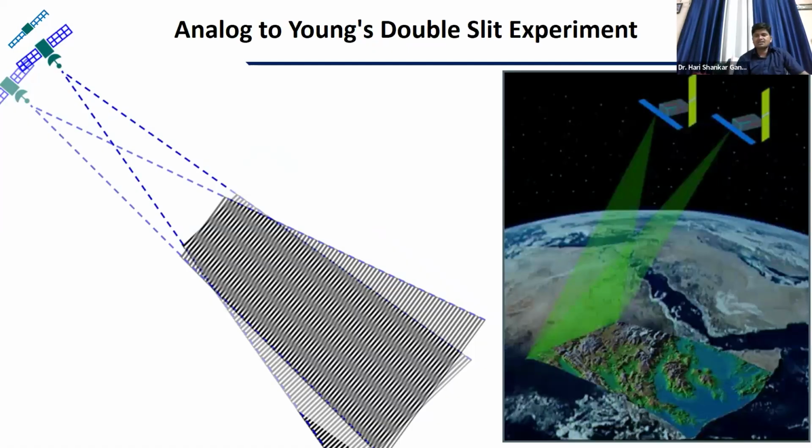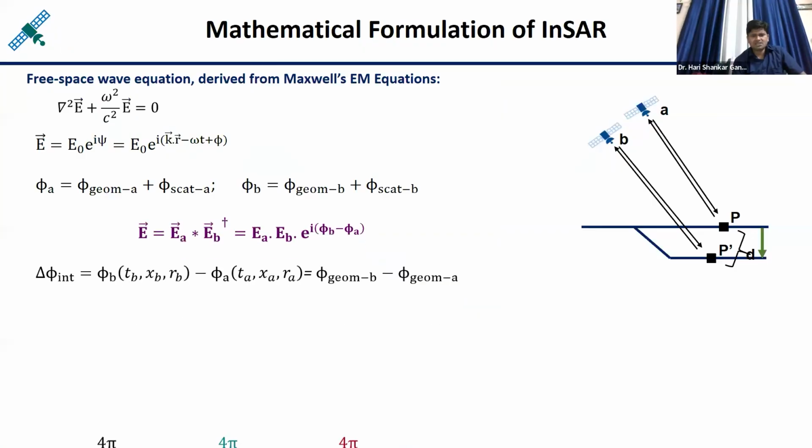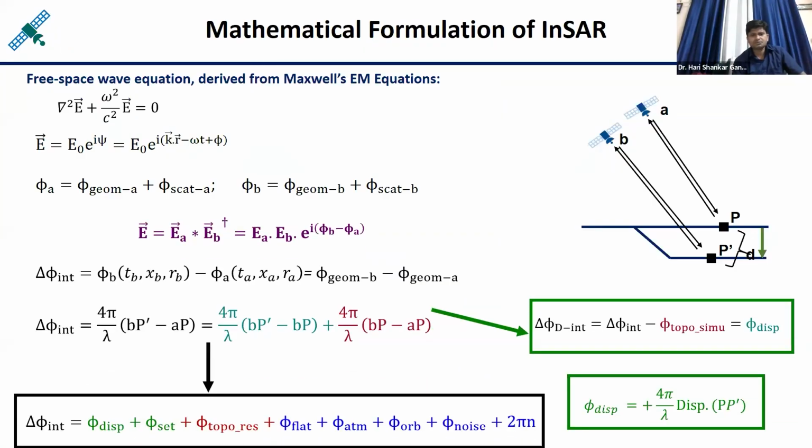So here you can see another example. Suppose you combine two satellite images, you can generate the topography also. So the background is the elevation model. I'm moving quickly. So here, this is the concept and mathematical formulation, which I just want to skip.